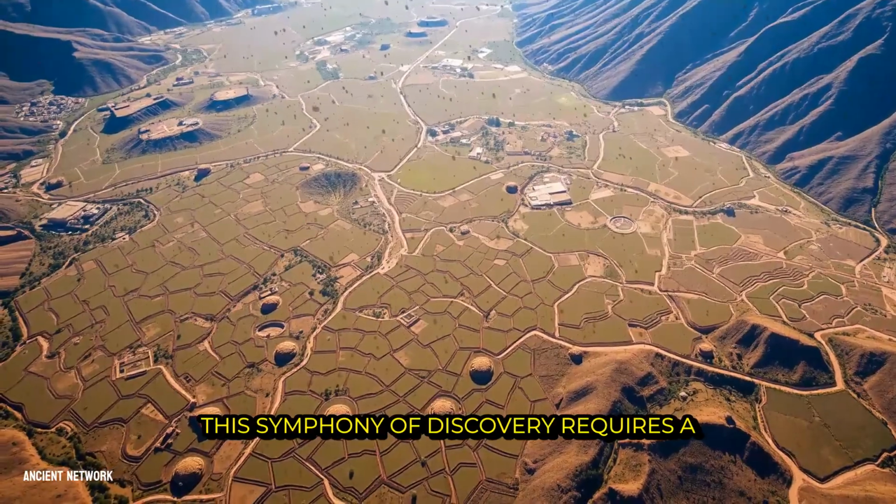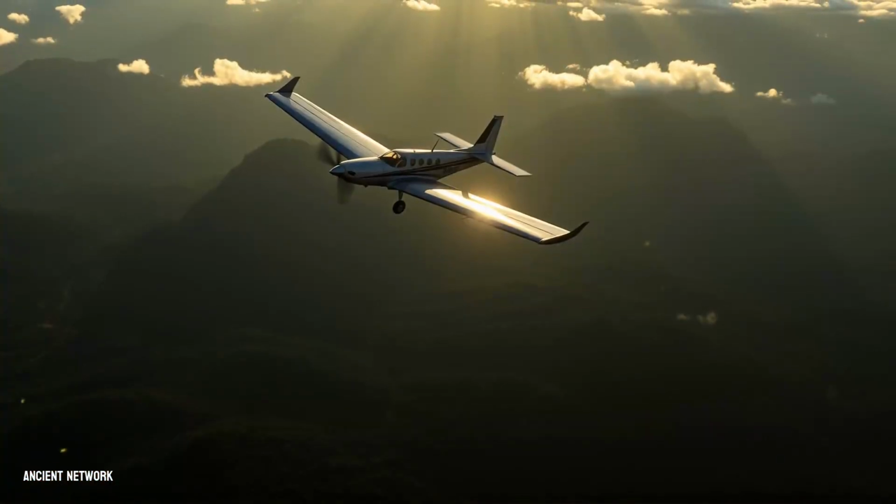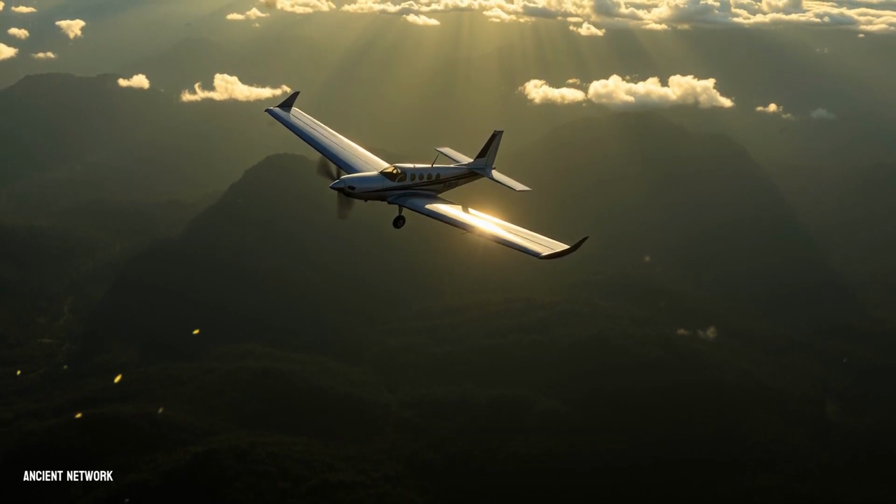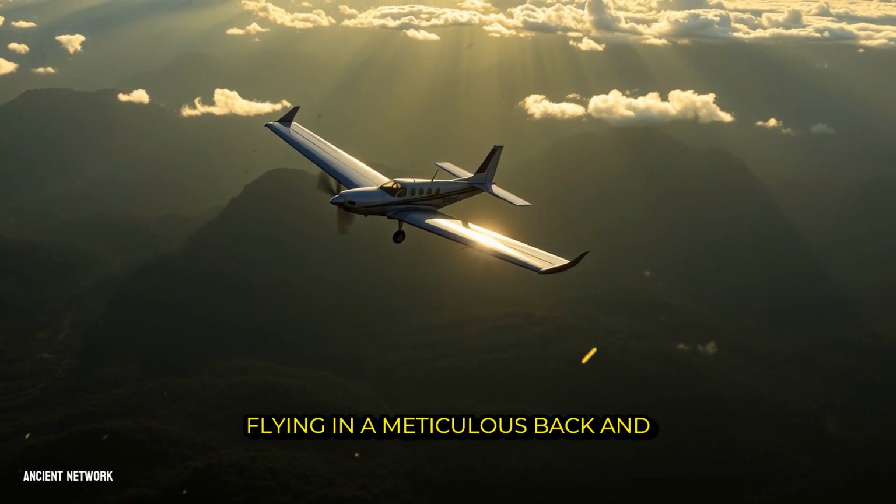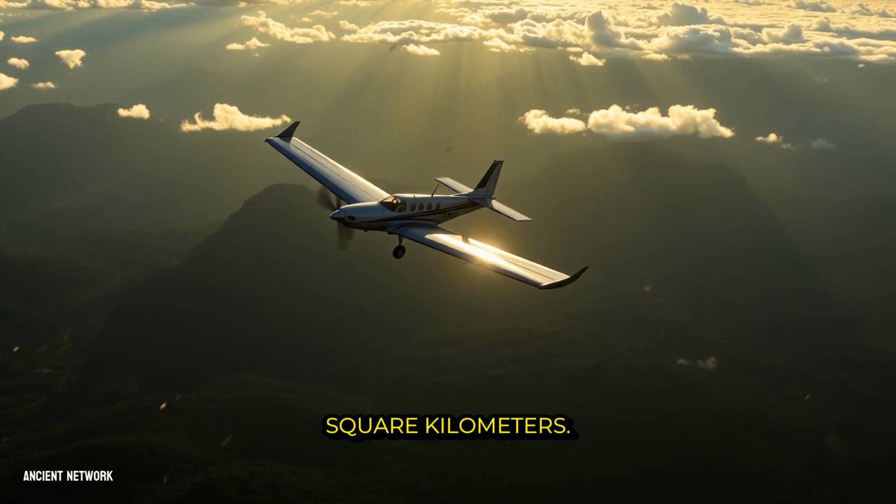This symphony of discovery requires a precisely tuned orchestra of machines. For the broadest surveys, the workhorse is a manned aircraft, often a small plane or helicopter, flying in a meticulous back-and-forth grid pattern over hundreds of square kilometers.